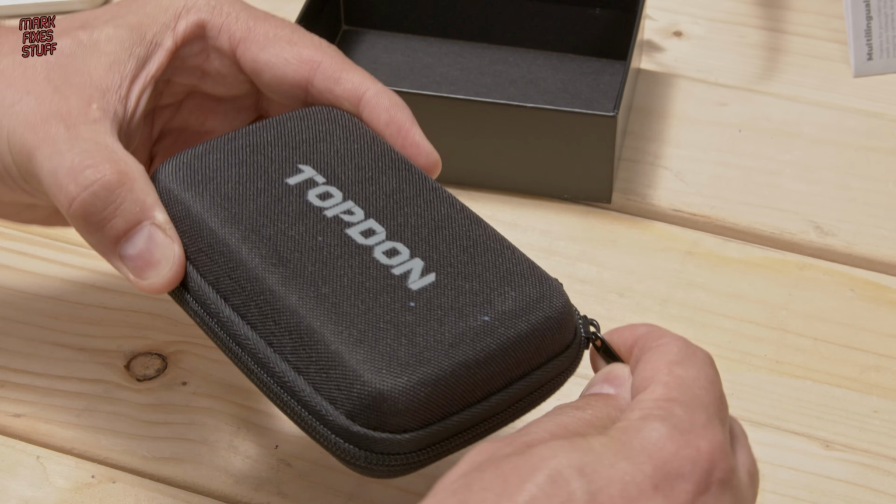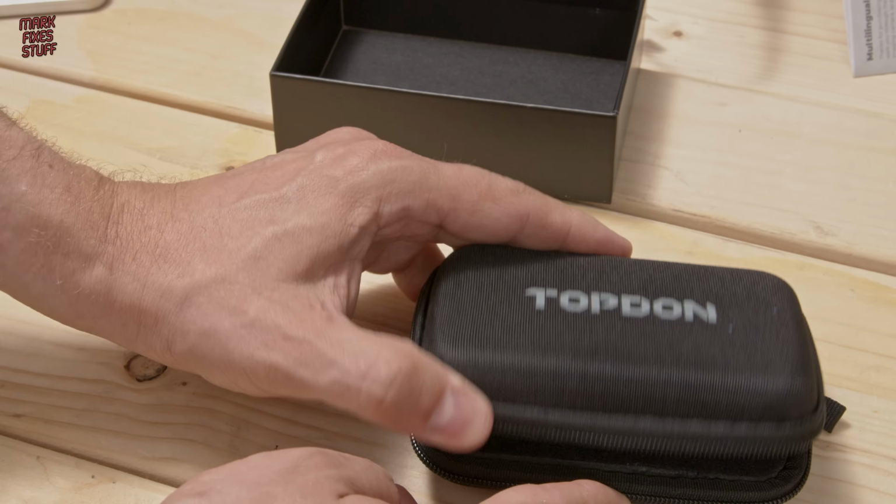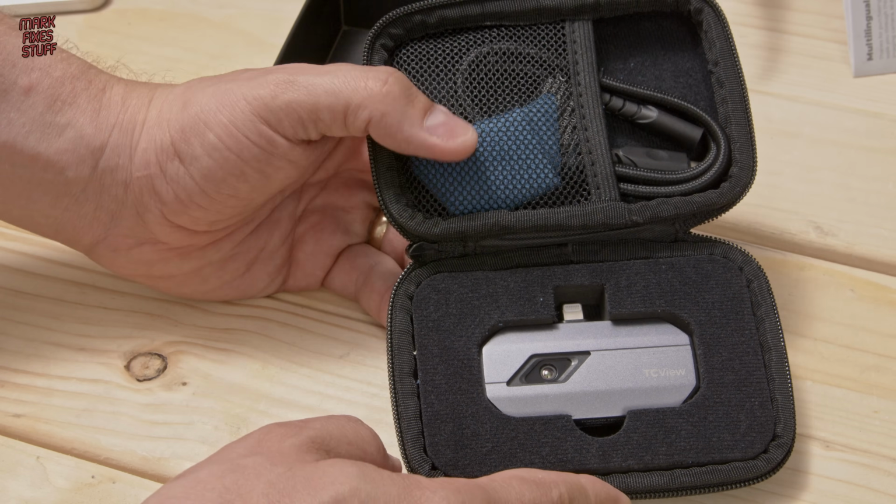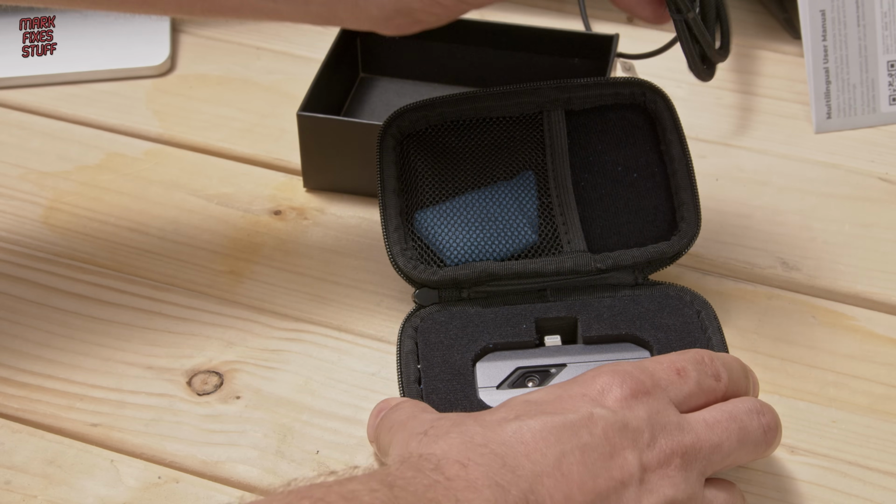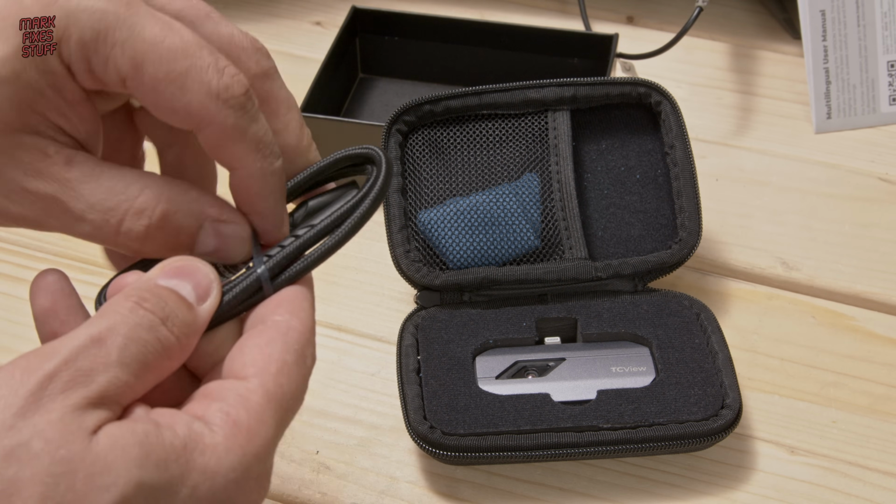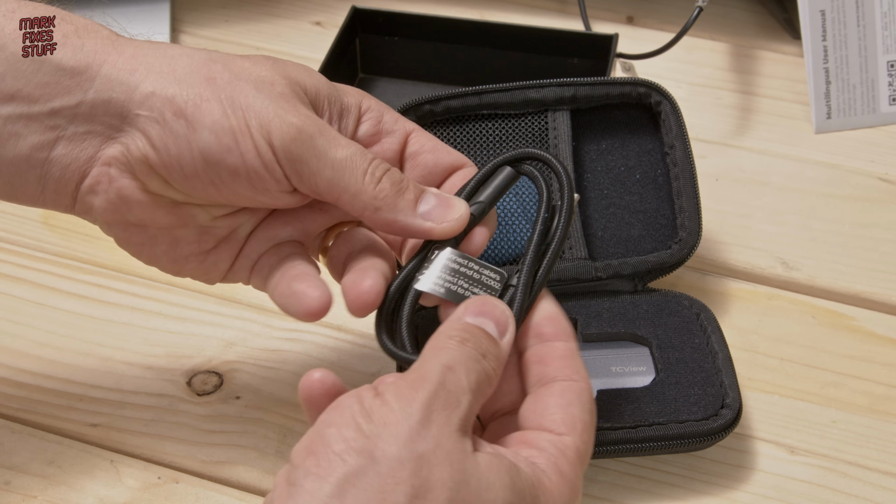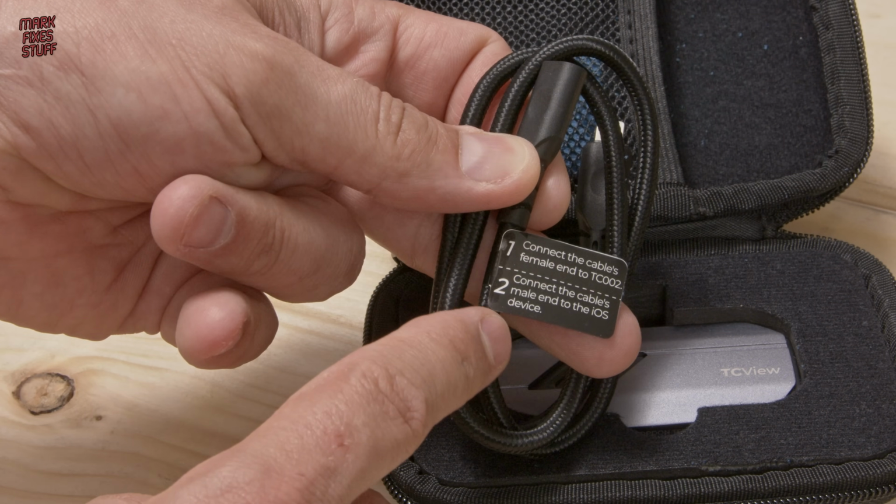Let's open up the zip case and see what we're dealing with. And now I've seen it with my eyes, it's a lot bigger than I was expecting. My past experiences were with a smaller unit. There's a rather lovely extension cable here. It's quite unusual to see a lightning extension cable. If you needed instructions for this, well, here they are.